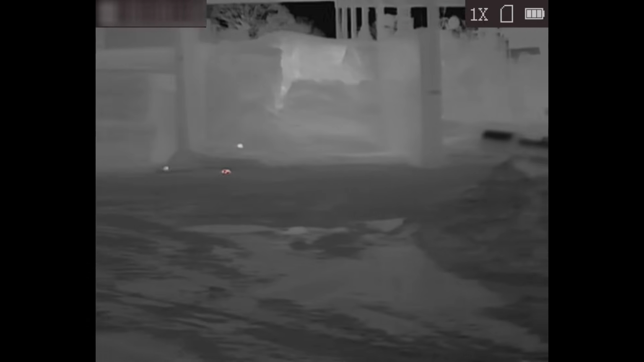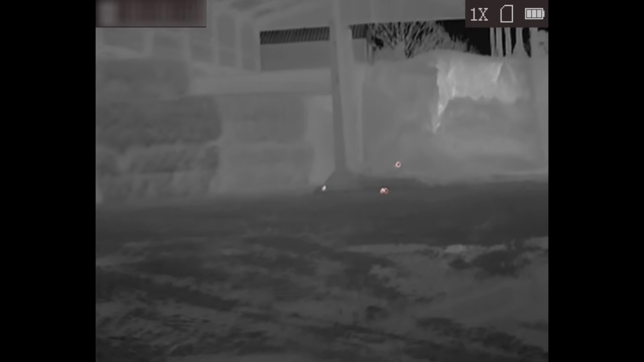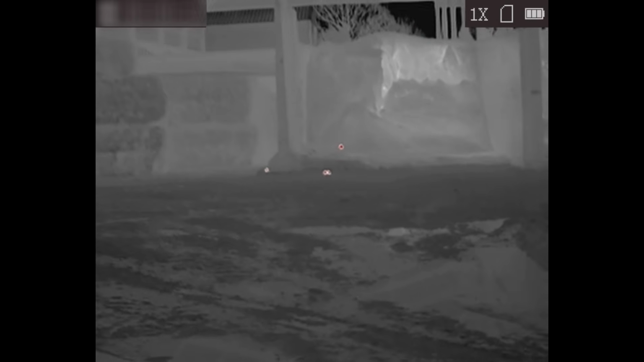So it's just round the back of the feed store. Dreamline sat in its Primos trigger sticks with an N8 Vision saddle clamp. You can see a few dead bodies there just on the floor, picked up by the thermal.